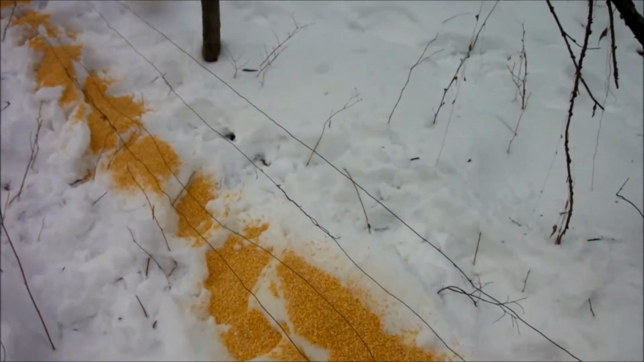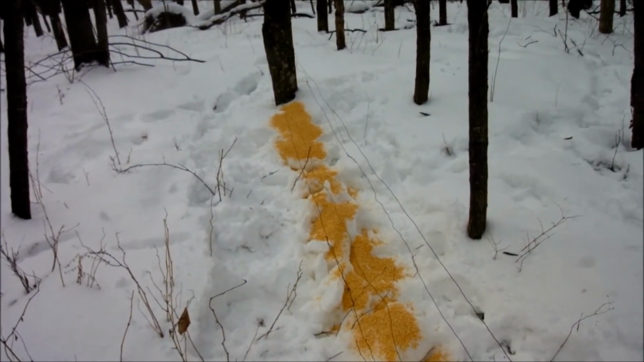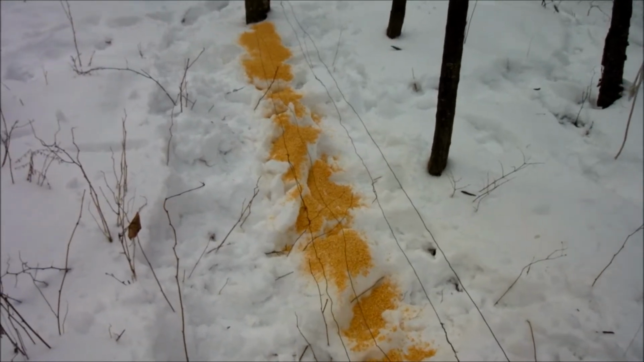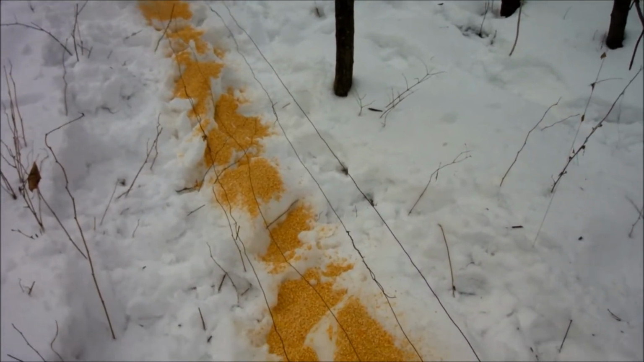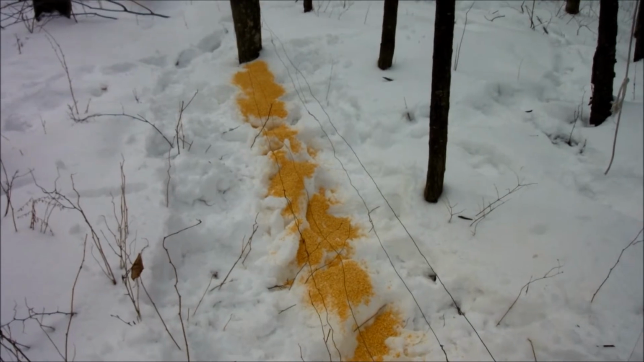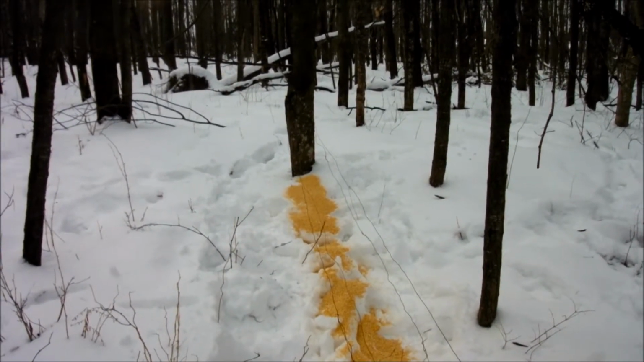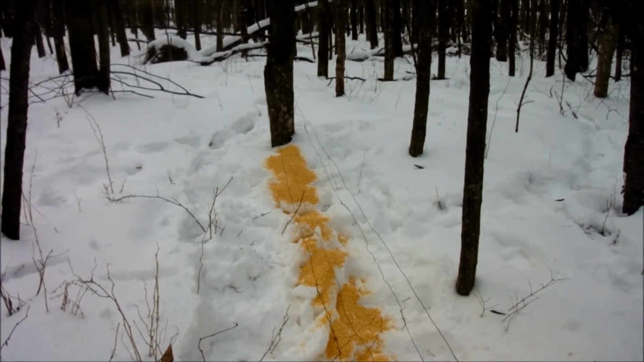Alright, so this is what I ended up with. It's not meant to be pretty, but I think the wires are just a little loose and weak, but see what happens. If anything comes in, I'll probably end up bringing woven wire down and try that. So yeah, at least I'm trying, right? I'm getting out and having